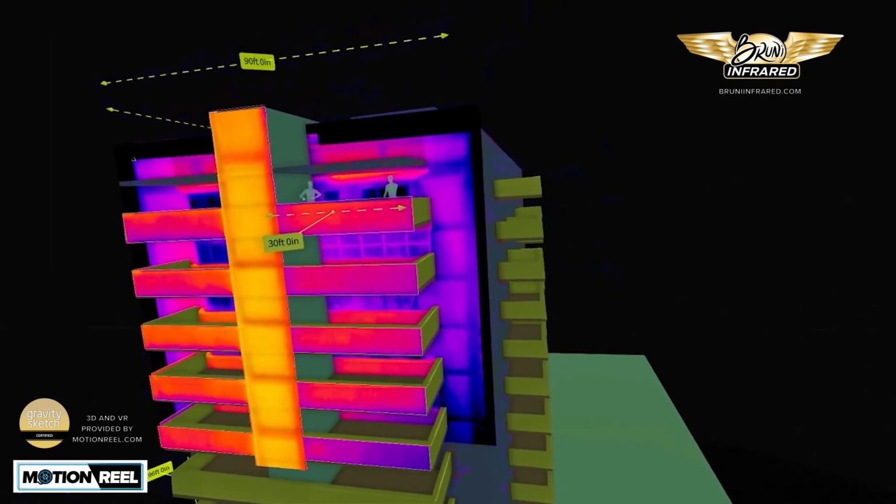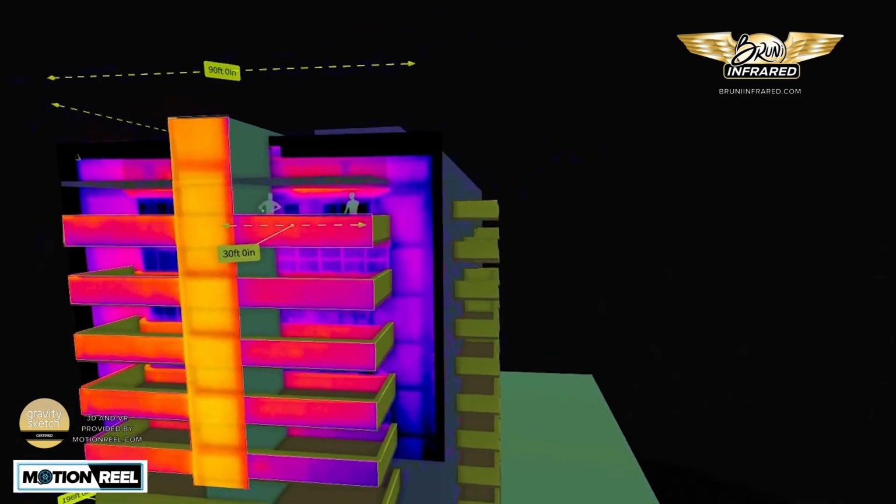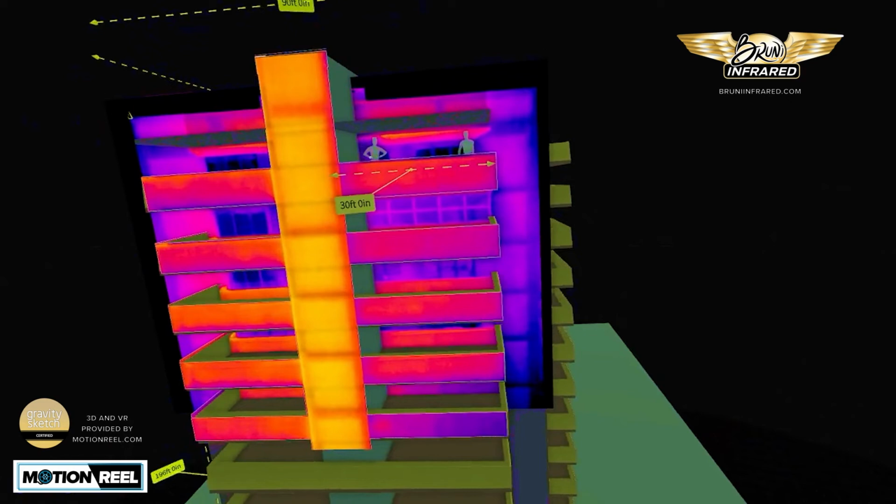So the blue areas are cold thermal exceptions to the image, and that's what we call them. We refer to them that way. They indicate that there's subsurface moisture evaporating behind the stucco, not being able to be seen by the naked eye. In infrared, it can be seen quite clearly, as you see on your screen right now, in the blue areas.